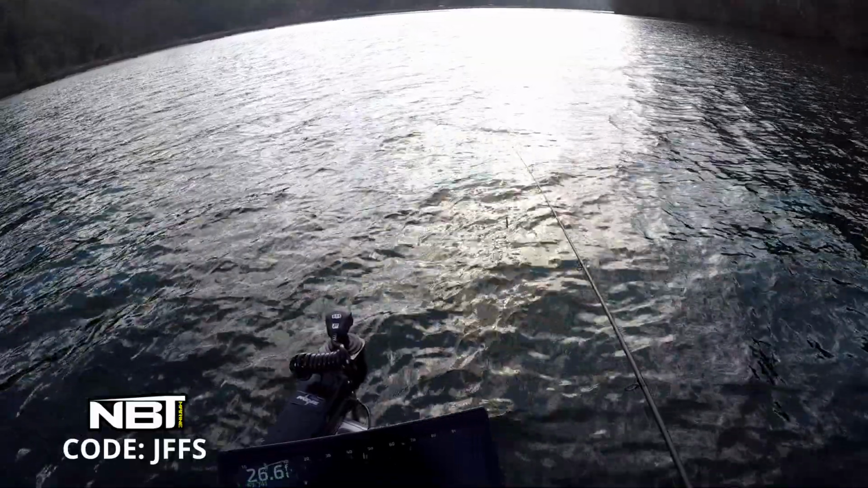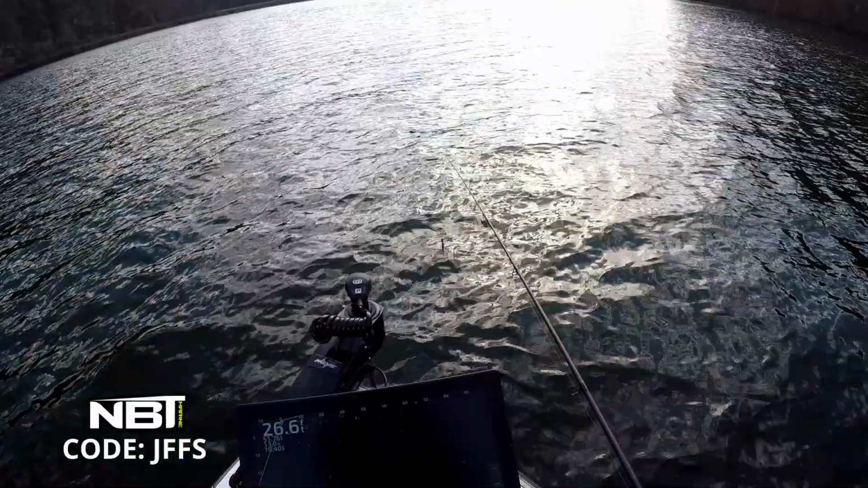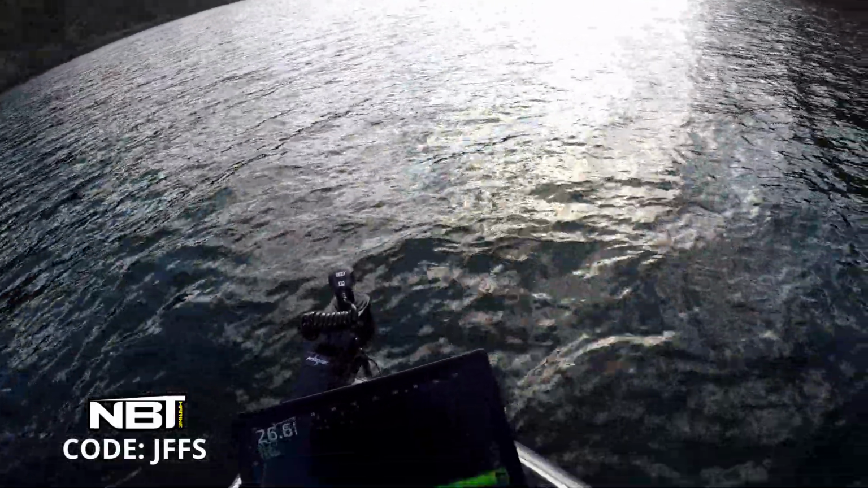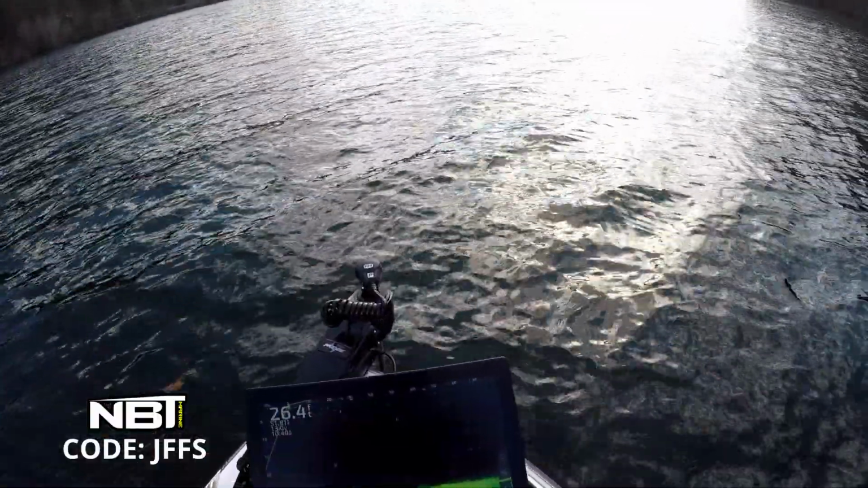Depending on how you cast, you might want to offset your transducer just a hair to compensate for a slight pull, or you might cast with your left hand, so you might pull it just a hair to the right. Just something to keep in mind.